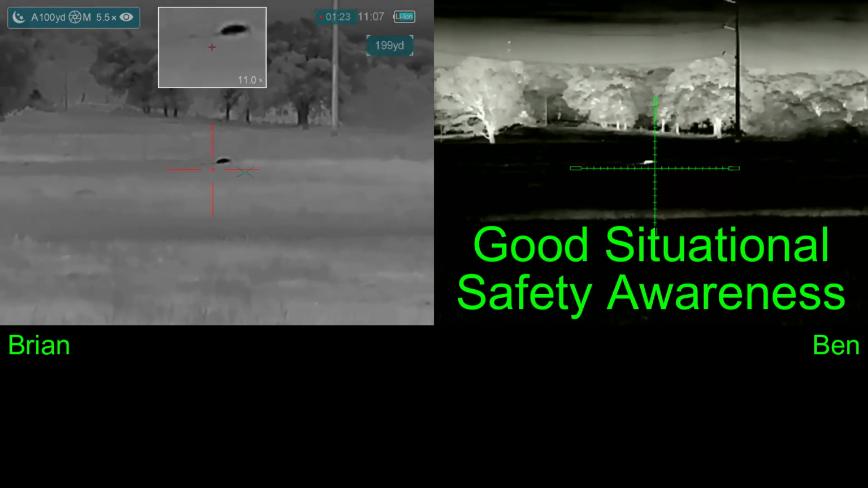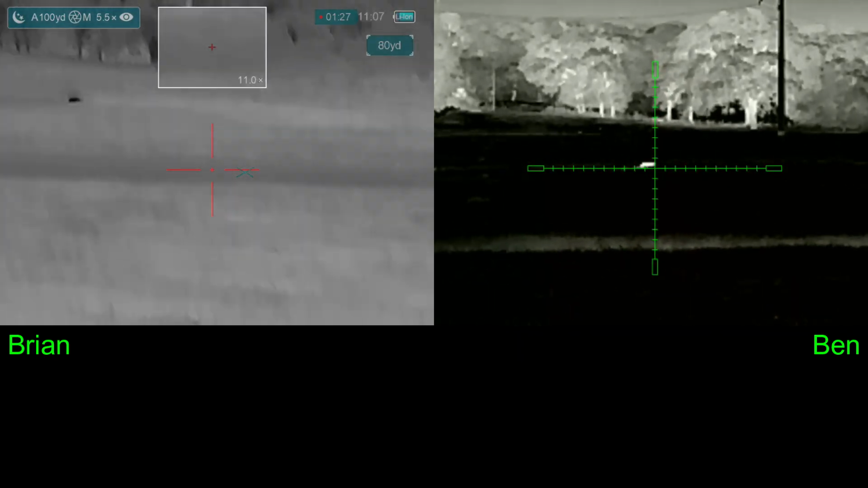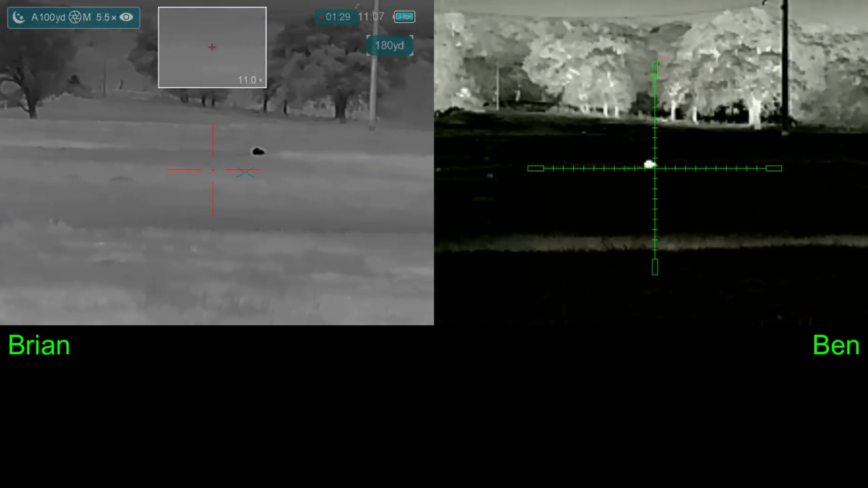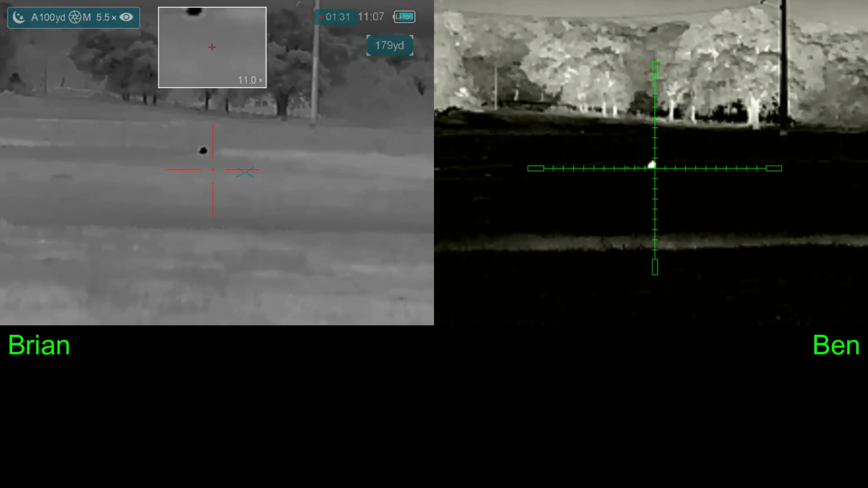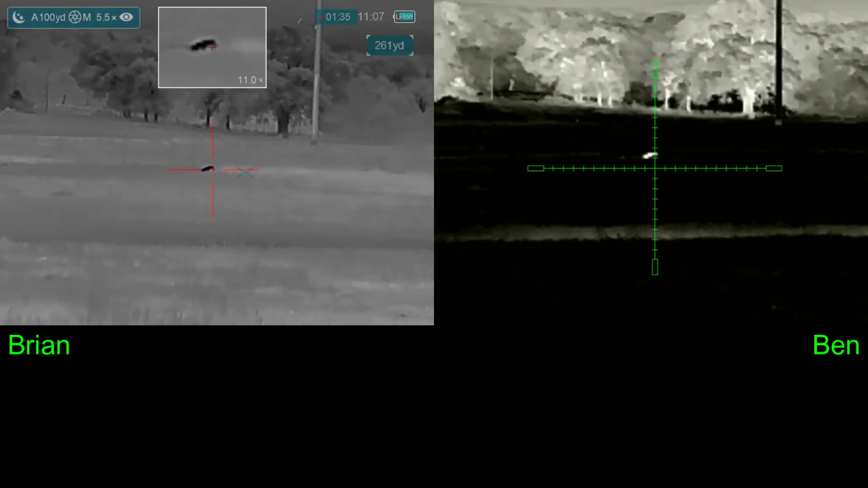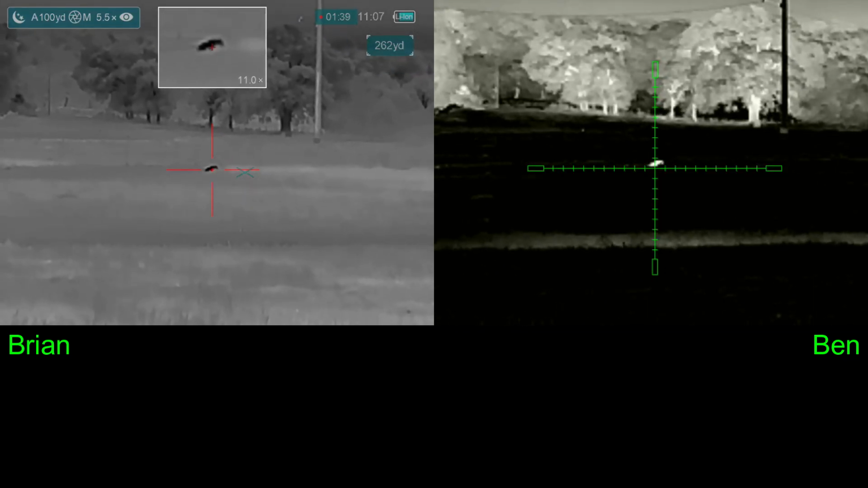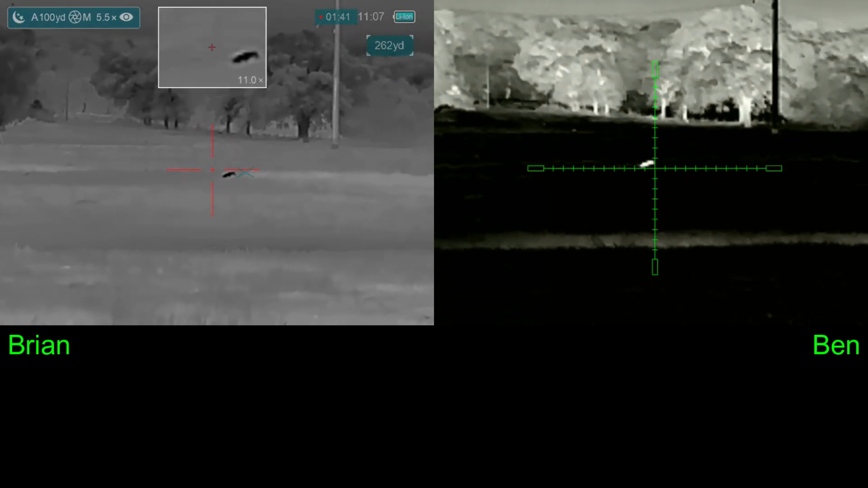I'm gonna wait for the cars to pass. If I have to put another one, I will. Dang. Ben's hog looks more alive and more upright than it should be because it's up on a dry berm. Waiting for traffic. Whereas my hog is sunk down into the mud.